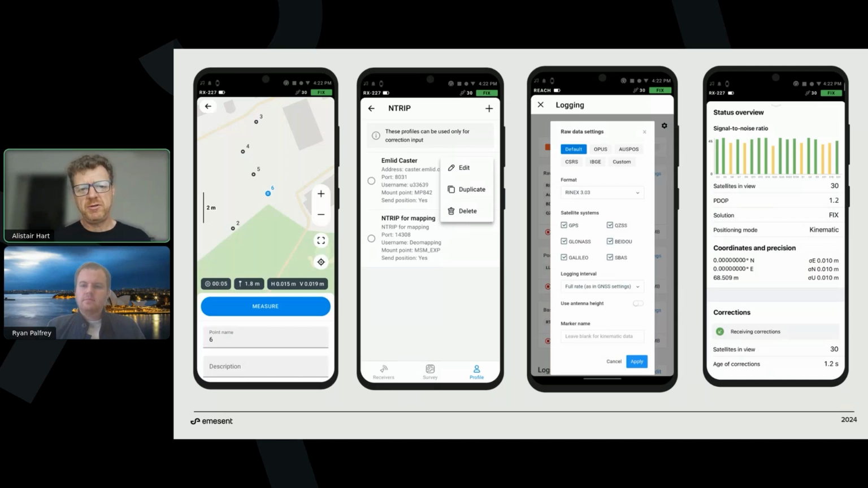So earlier I referred to the intuitive user interface of the Emlid software, and I think this is particularly relevant for users of Emesent's Hovermap STX hardware, because when you're configuring the GNSS receiver, it's just so incredibly easy. You use your mobile phone as a controller. You can do full survey functions using your phone, including traverse and other sophisticated survey functions, you can also configure the device. You can import DXF files, but it's all very intuitive and easy to use.